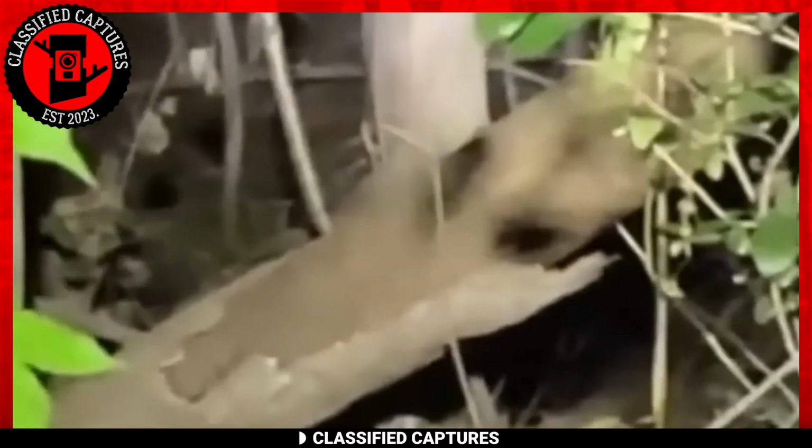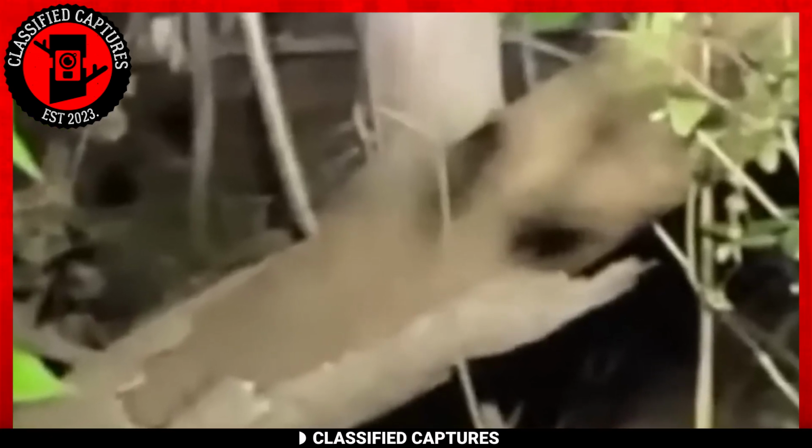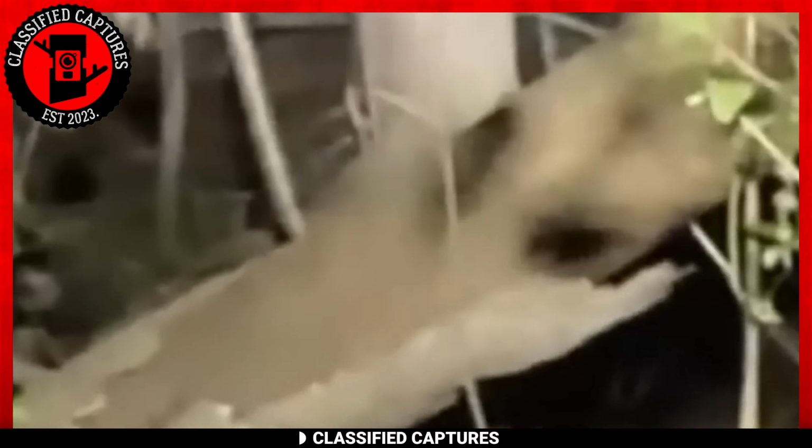The fear in their voices and the urgency of their footsteps was palpable as they made a hasty retreat. It raises a perplexing question. What could possibly emit such a hair-raising, otherworldly sound? It certainly wasn't a deer, and it bore no resemblance to the calls of known animals. The mystery lingers, leaving us to ponder the enigmatic nature of the forest and the secrets it guards.